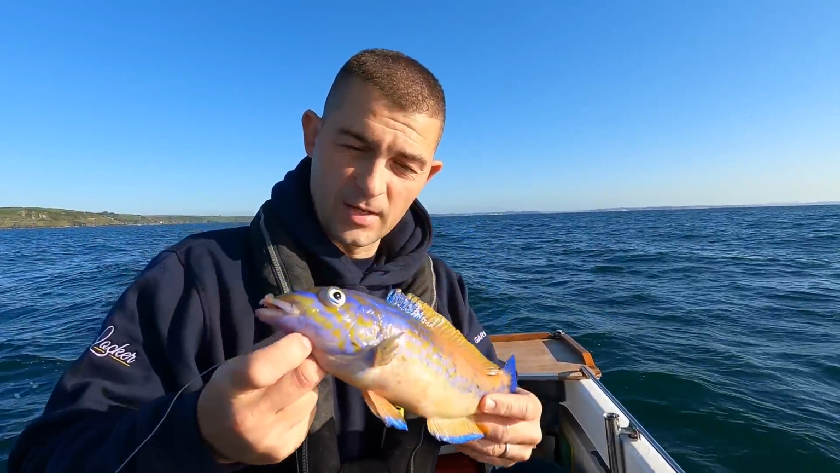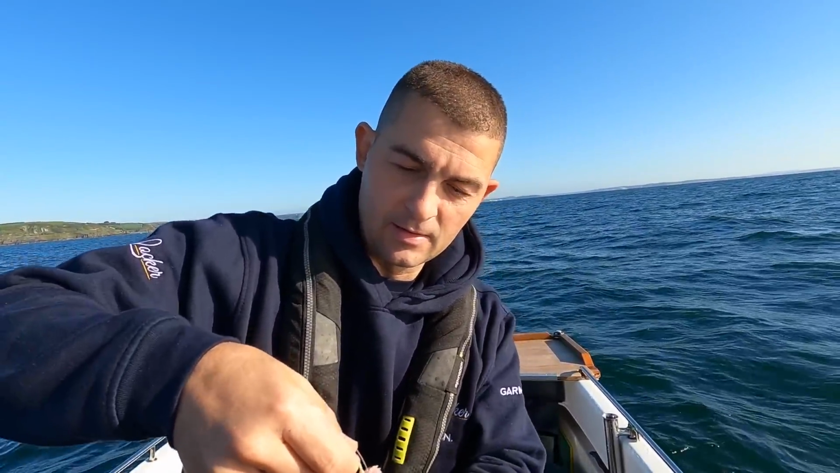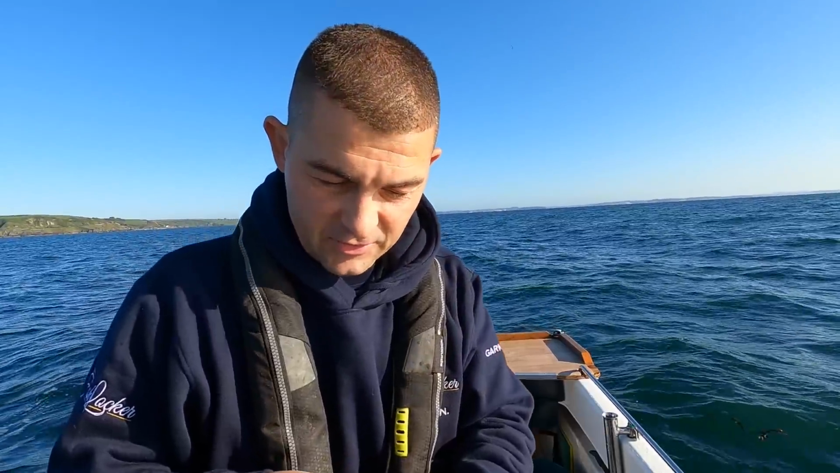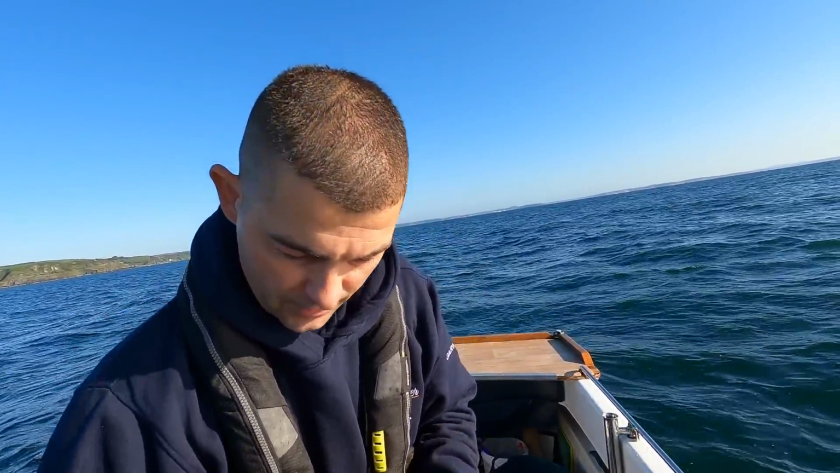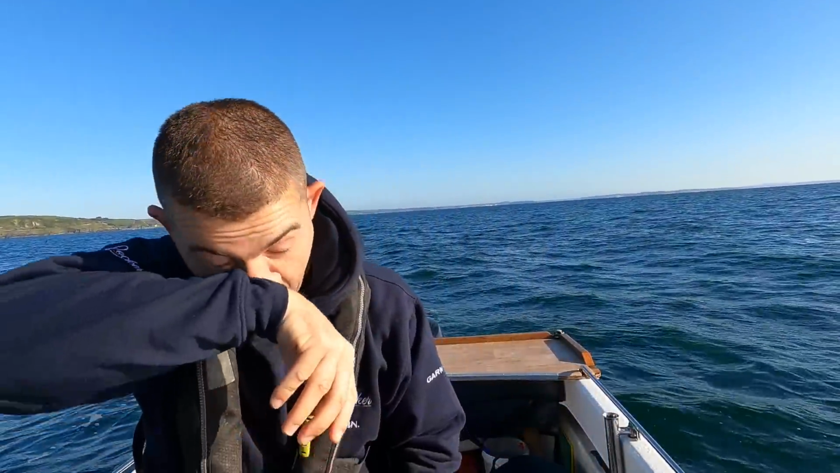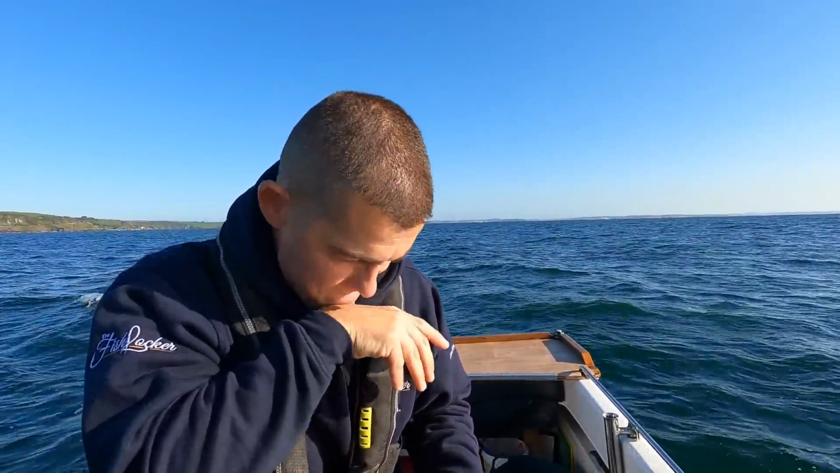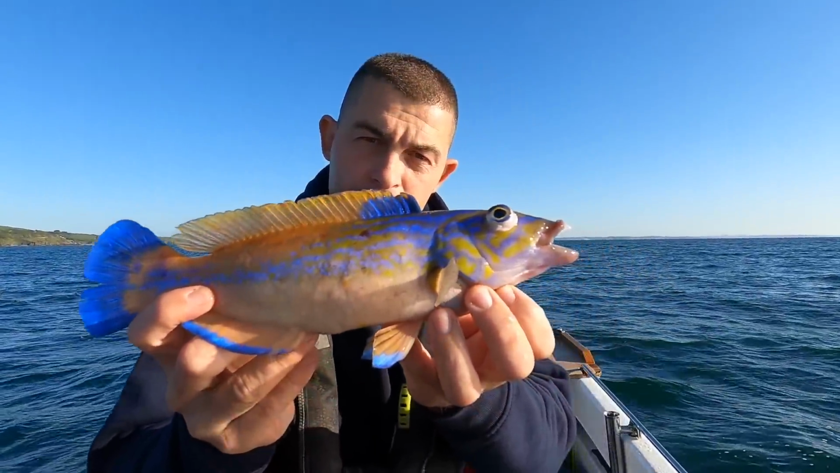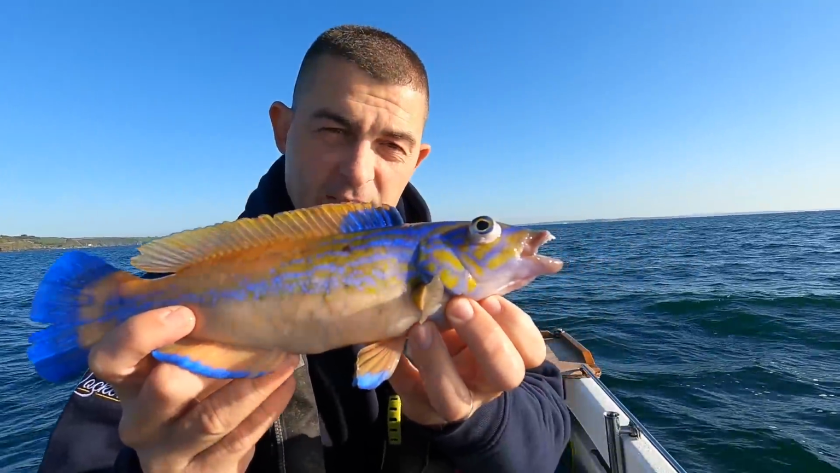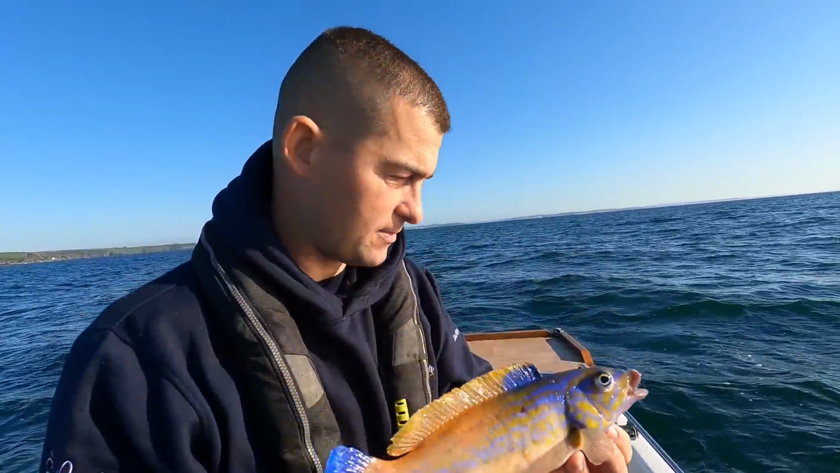This is quite a nice size one. The females, they're really distinctive as well. They're usually a lot smaller, and they're a peachy pinky colour. Oh, splashed me. Not the target species, but always wonderful to see.